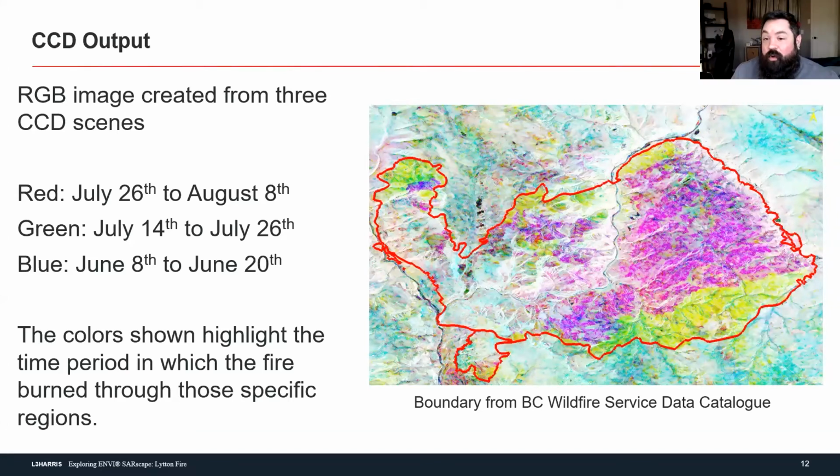At least with SAR, you can control the illumination, where if you look at two optical images, you have to kind of back out the effects of different illumination angles.